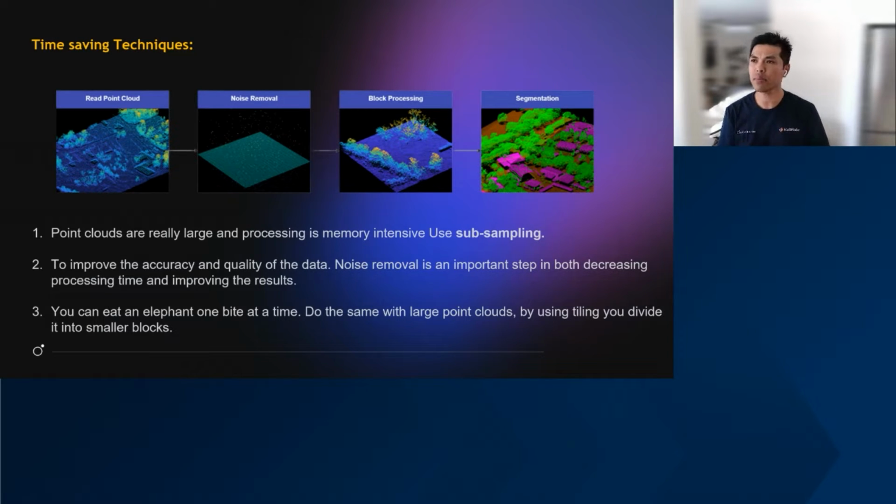The next one is accuracy and quality, which is just as important as the first point. We've developed a way to improve the quality by removing the noise. I know it sounds weird, but we found that the more you remove the rubbish and the noise, the better the results are in the end.